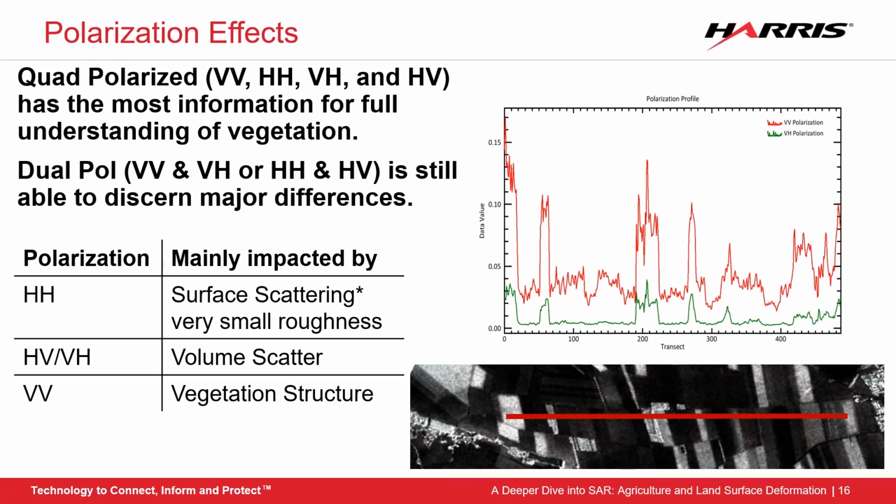HH tends to get a large response from the soil itself, so is useful if you want to get more information on what is happening underneath the crops or want to monitor soil moisture. VH and HV are sensitive to volumetric scattering from the canopy of the vegetation, so we'll pick up changes from when the crops begin to sprout and grow leaves.